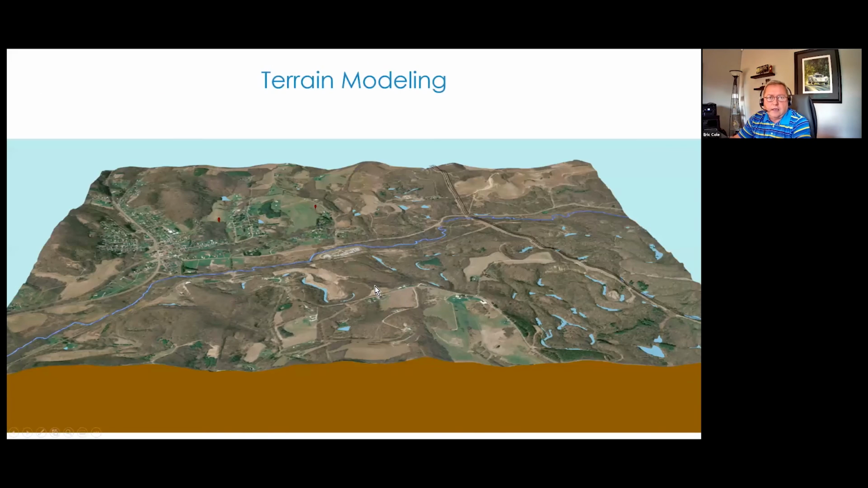And then terrain modeling is another popular thing that we do a lot of using LiDAR data and imagery. What you're seeing here on the screen is an ortho image that has been draped over a LiDAR surface to create a 3D terrain model. Some information has already been collected in here.